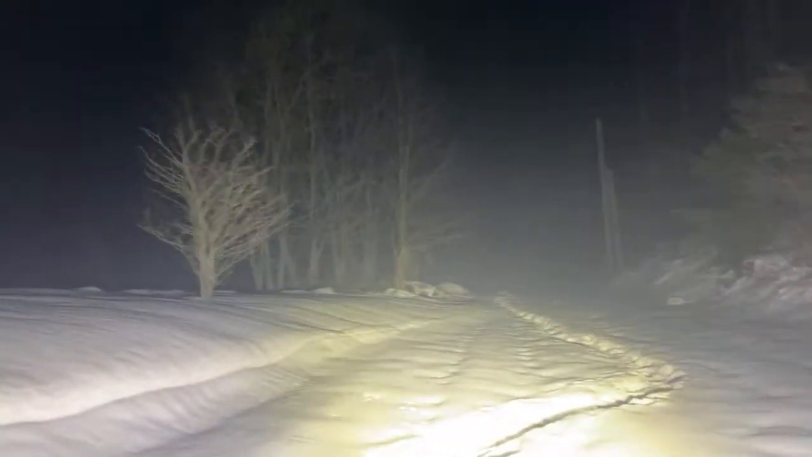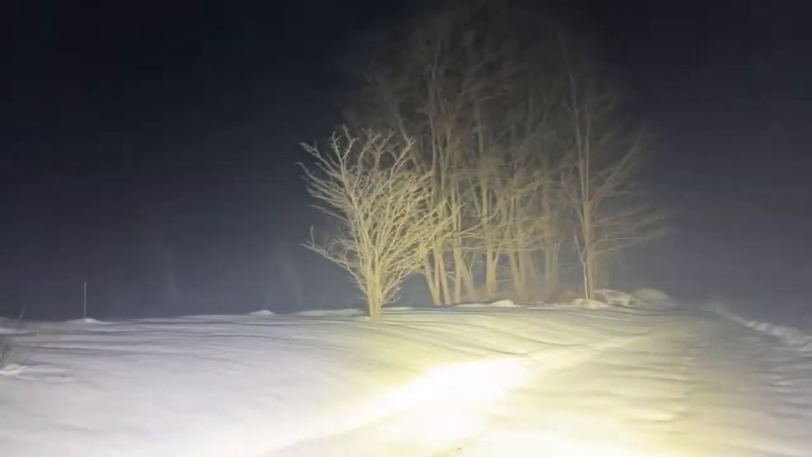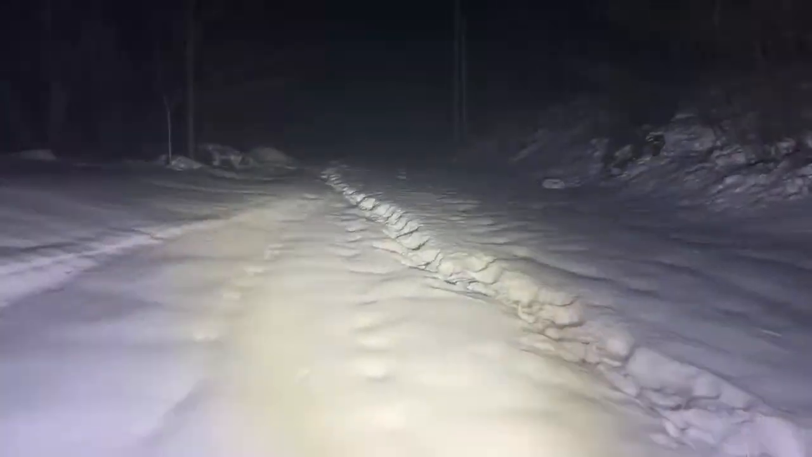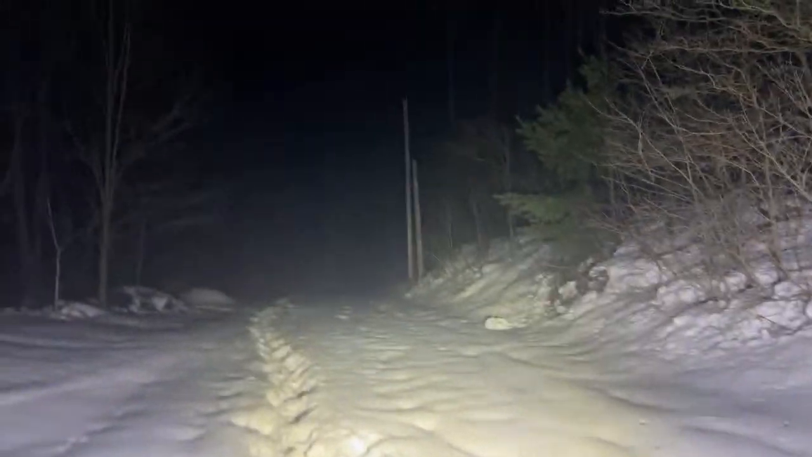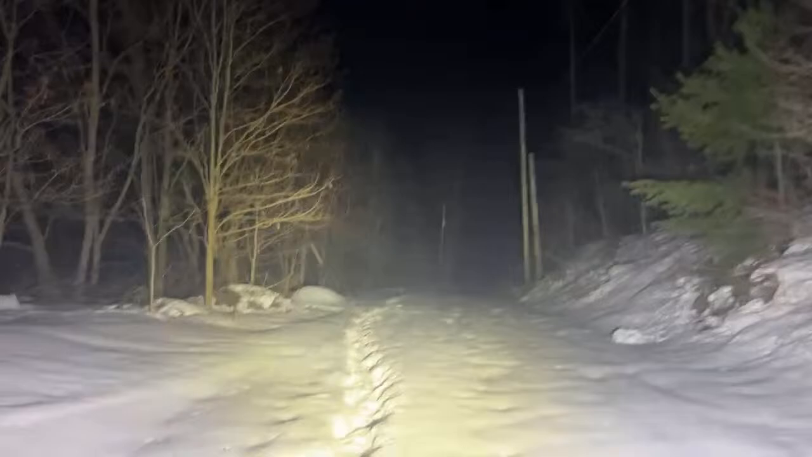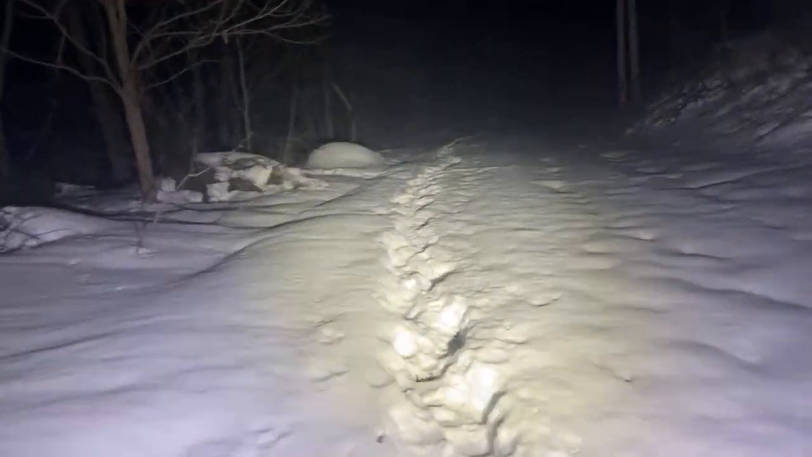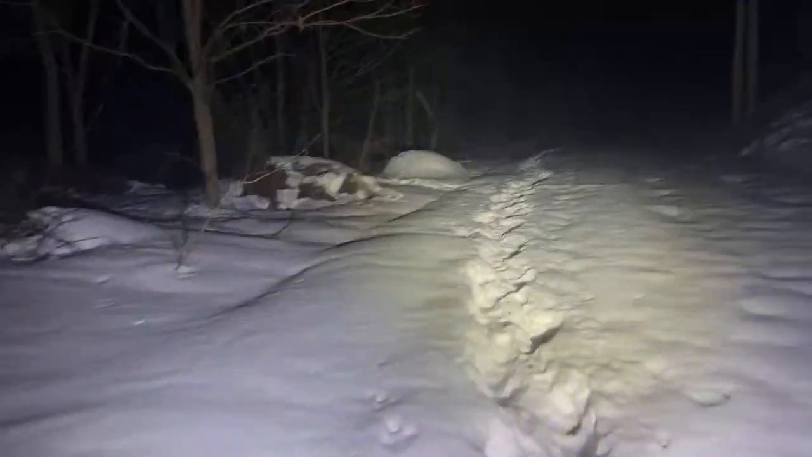So this one will be a little bit of a slower go because of how much snow there is, and we're going to be looking for tracks because I see some animal tracks right here. Those look like little bunny rabbit tracks. I'm wondering who the heck wandered down here in all this snow. They actually made the trail, so that makes them crazier than me. Yeah, watch out for the walruses for sure.